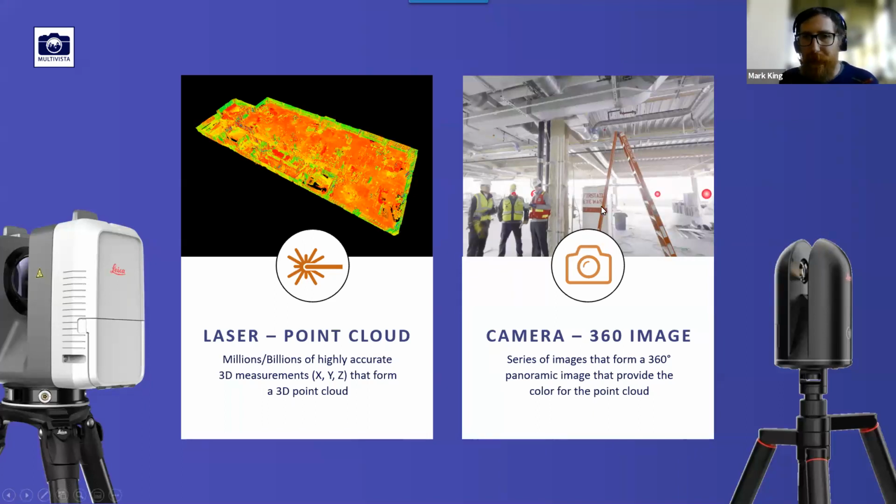The second part is the camera part. As well as taking laser measurements, these devices typically have a 360-degree camera built in. The reason is that we can take a 360 picture and overlay it on the point cloud, in something called colorization, where we attribute colors to the points. So when it scans a concrete floor, we can apply the color of the concrete to that point, and it makes the point cloud easier to understand and easier to see.